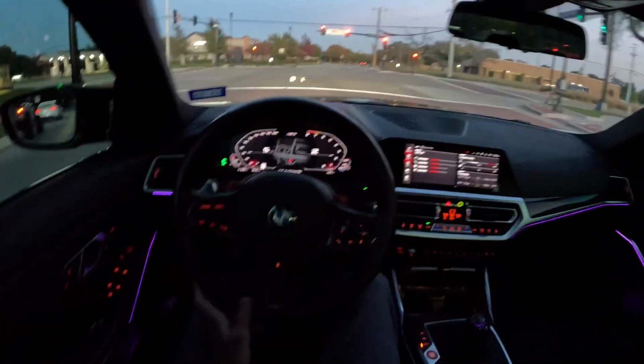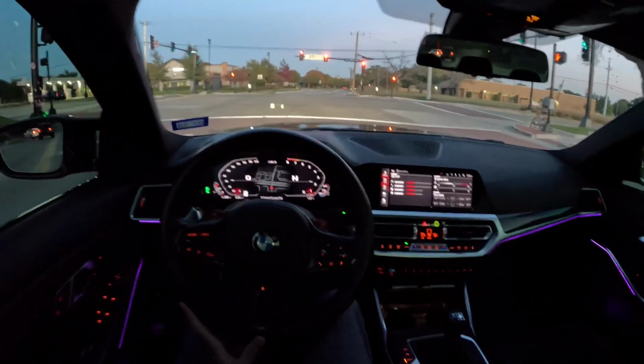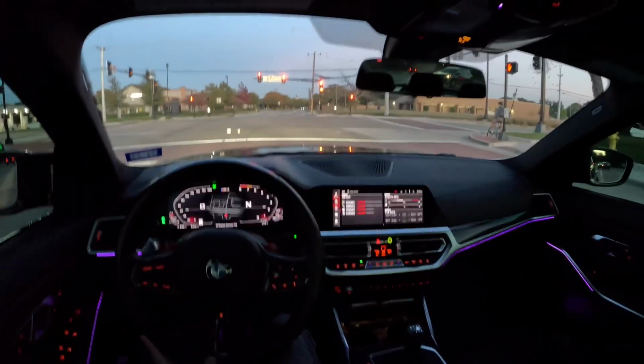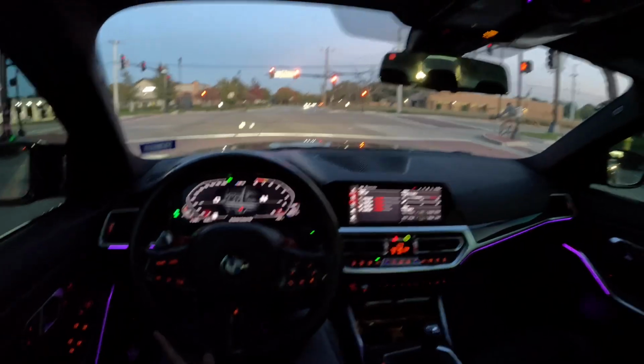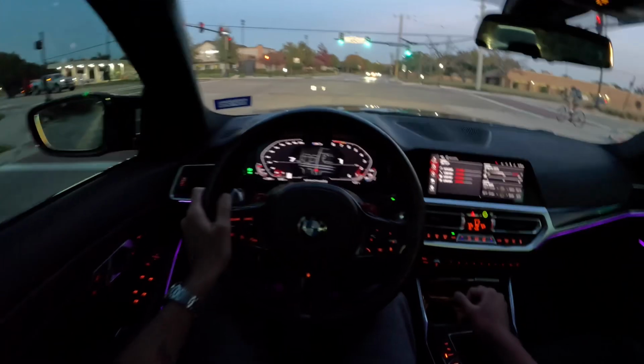But yeah, I'm planning on getting a Valvetronic mid-pipe very soon to start modifying the exhaust. I didn't want to get the full axle back. It's way too much, more than what I'm willing to spend on it. And I've heard the mid-pipe is more than enough. Opens up the exhaust a good amount. So that's what I plan to do.